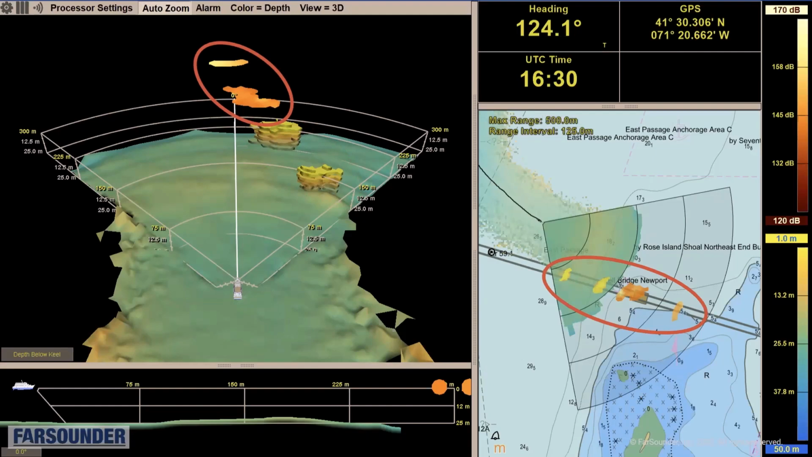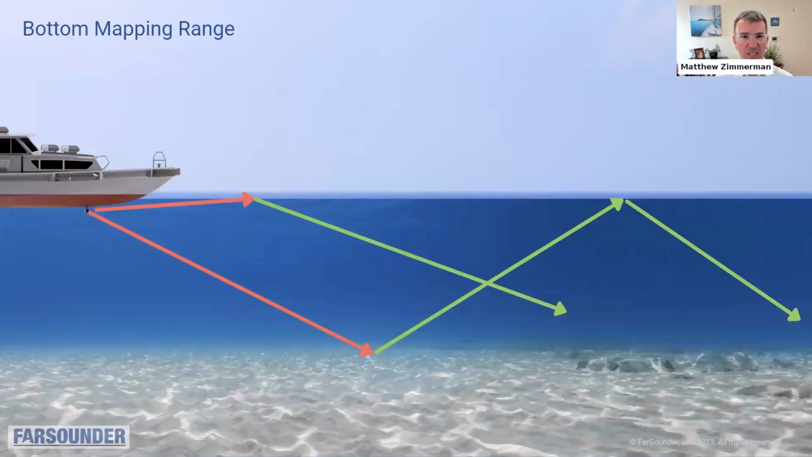In this case, because they're beyond the 3D bottom mapping range, they are colored relative to the reflectivity, which is shown by the color scale at the top right of the display. Once we're into that range beyond our bottom mapping, the sound waves are reflecting off the sea floor, off the sea surface, maybe both, maybe more than once, and we don't know exactly how they are reflecting. Well, that's not exactly true.